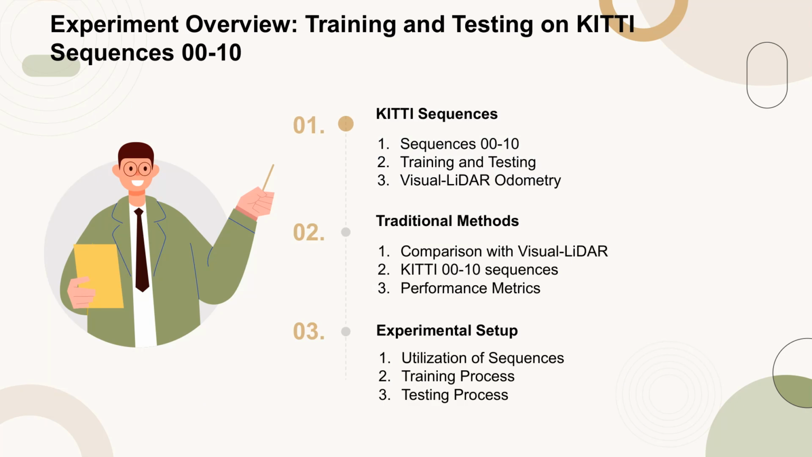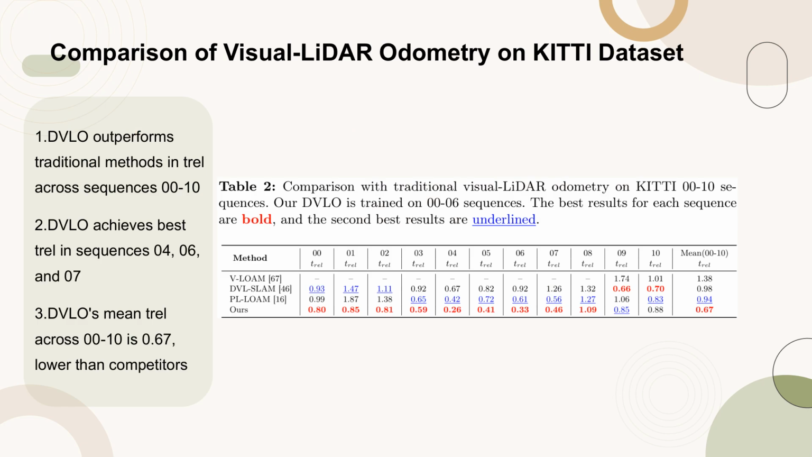The focus is on comparing the performance of traditional Visual-LiDAR odometry methods with the proposed approach on these sequences. The experimental setup involves using these sequences to train the model and subsequently test its effectiveness. This comparison is crucial for evaluating the advancements made in Visual-LiDAR odometry techniques. Table 2 presents a comparative analysis of Visual-LiDAR odometry methods on the KITTI 00-10 sequences.